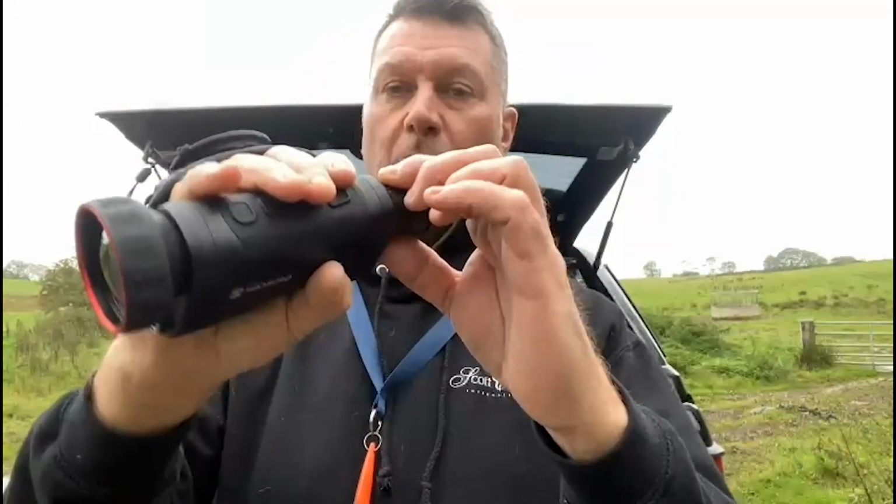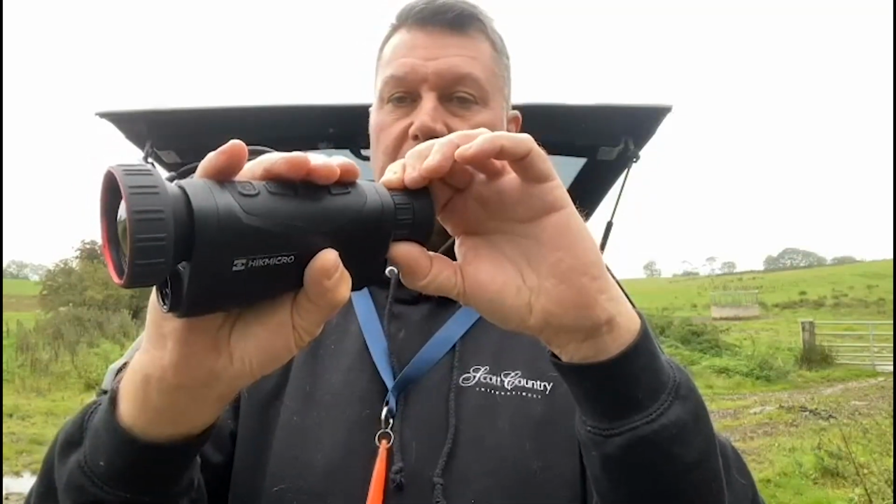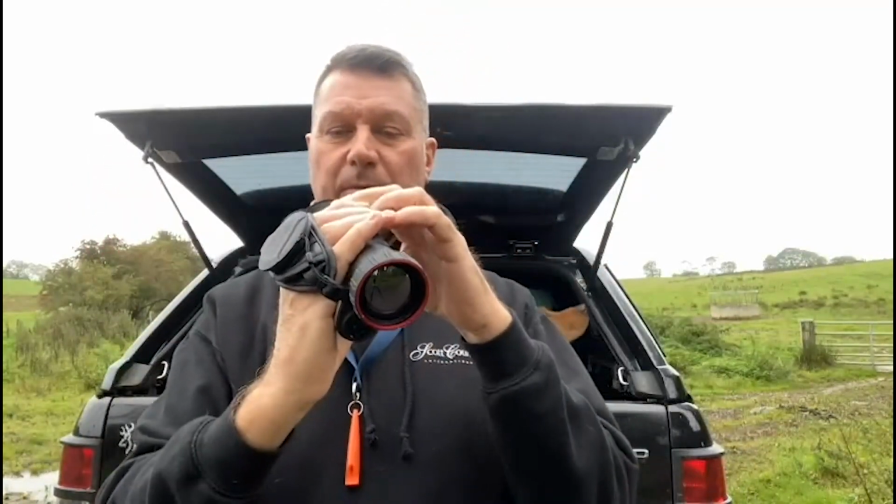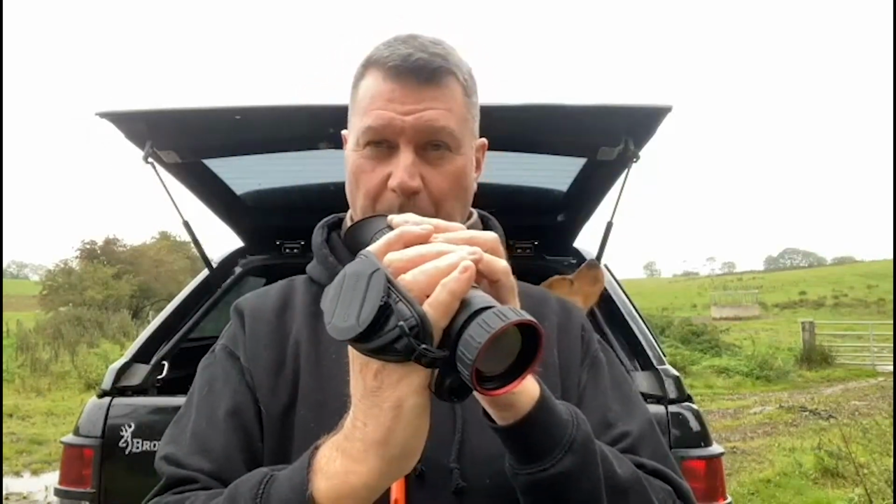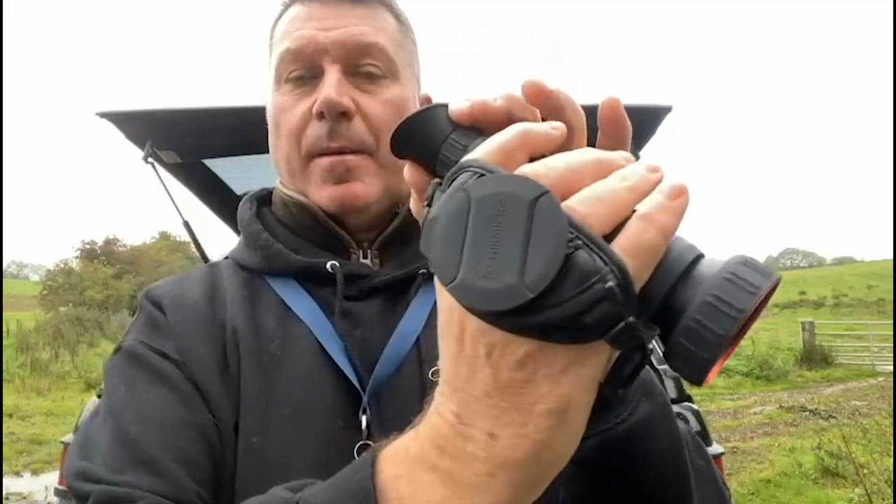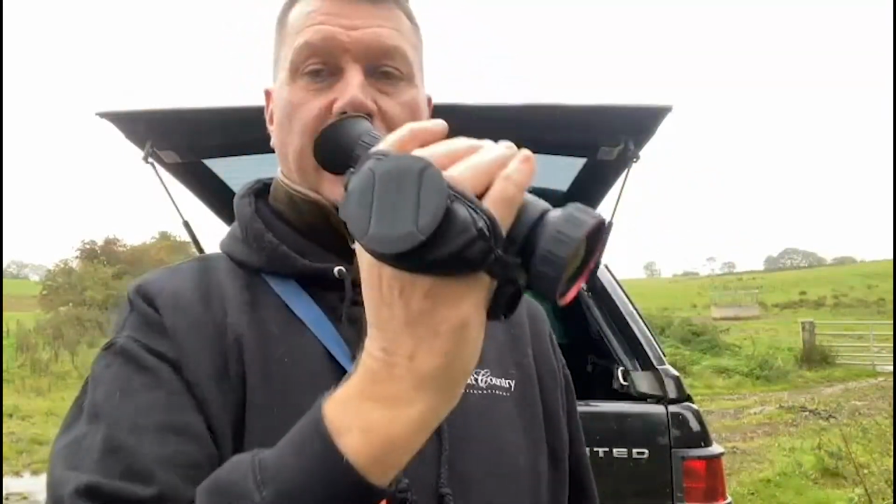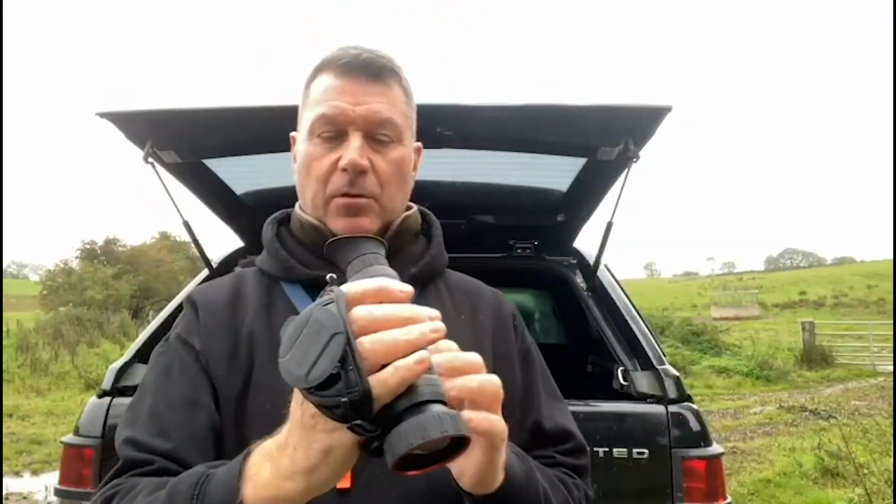Then we move to the diopter, and you can see that turning there. Now that diopter wheel there is really important to use. A lot of people forget that and just go on the focus wheel. Make sure you get that set for your eye. And then up the back we've got this eye cup which goes round the side of your face. Stops any eye shine at night, so that's going to be good.